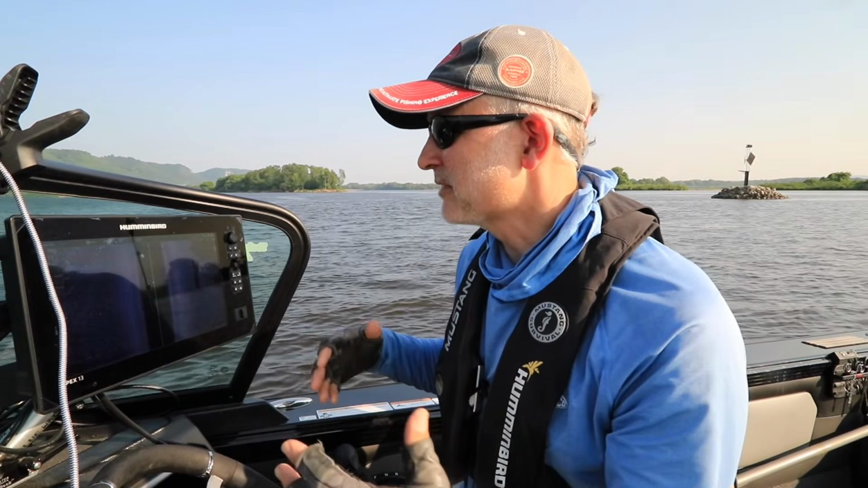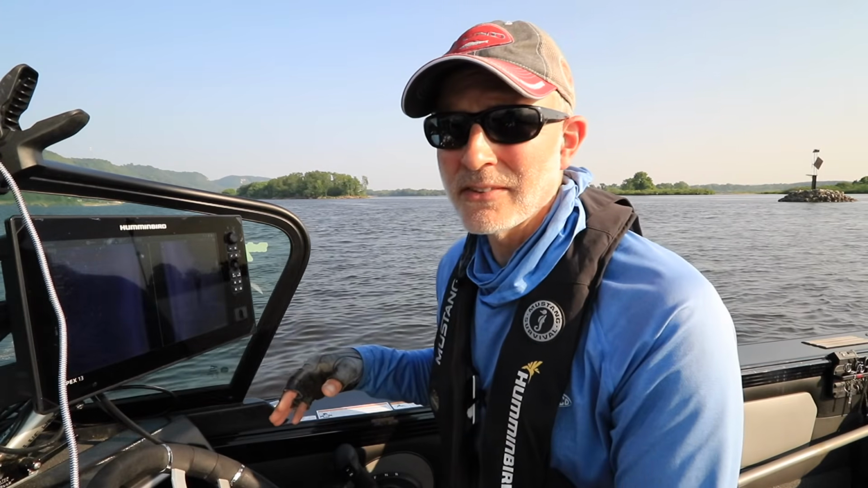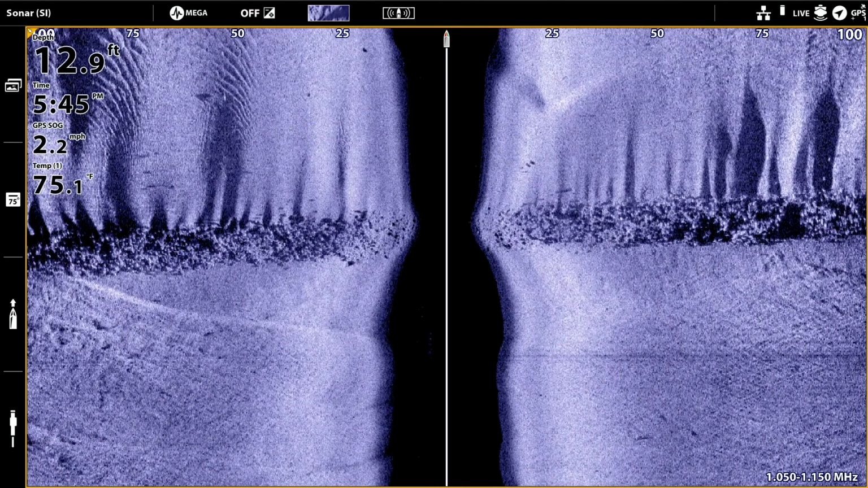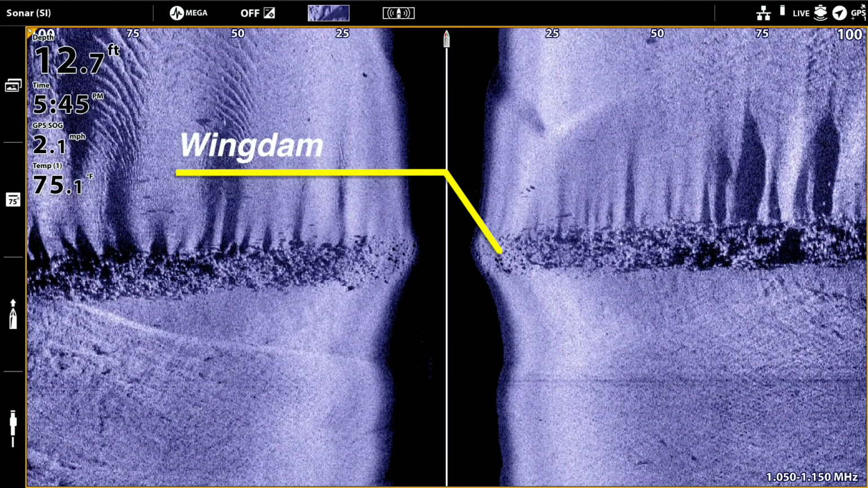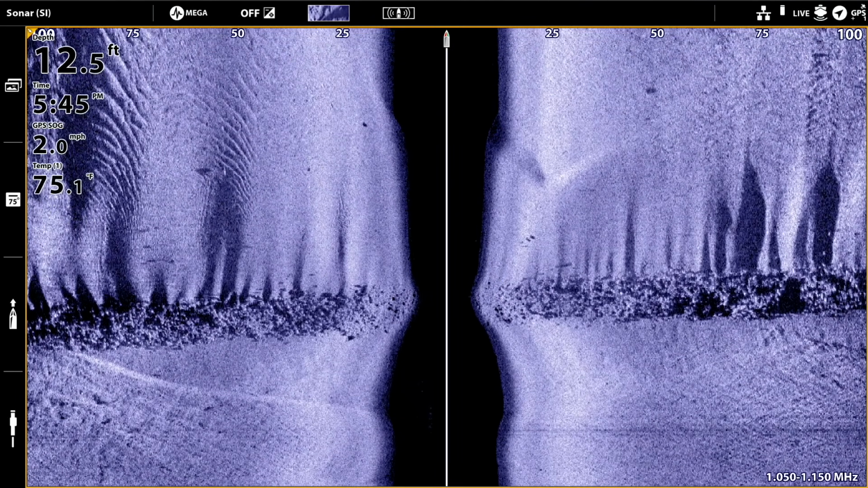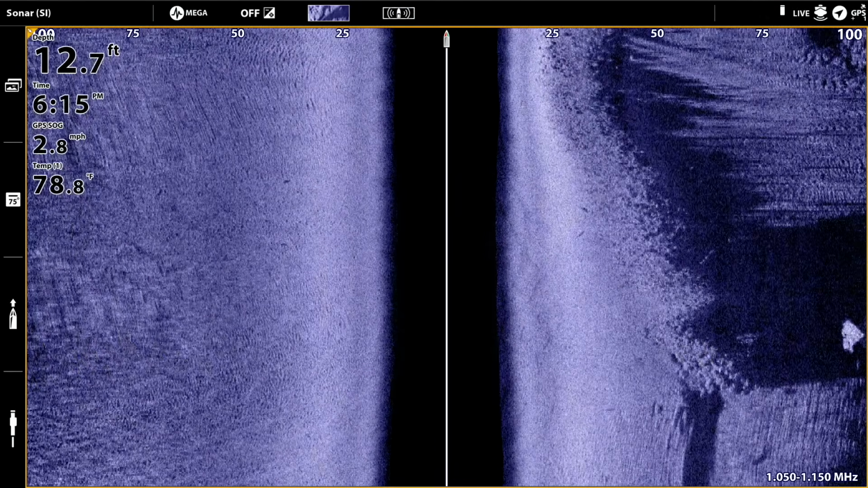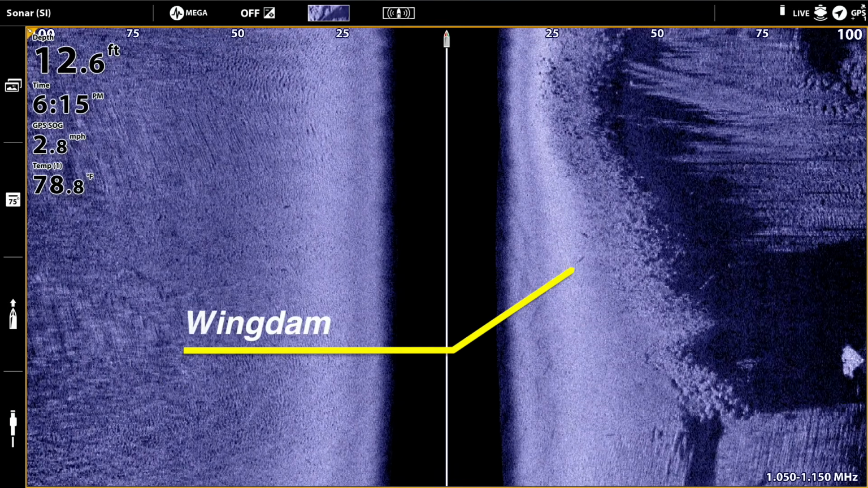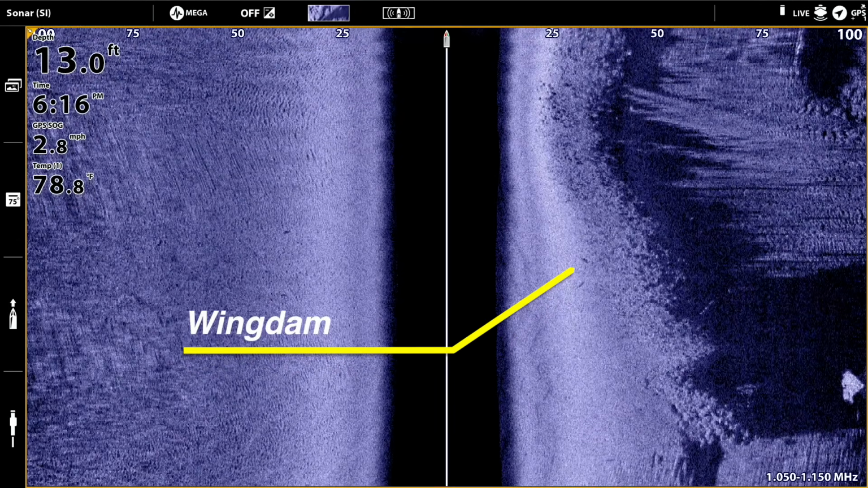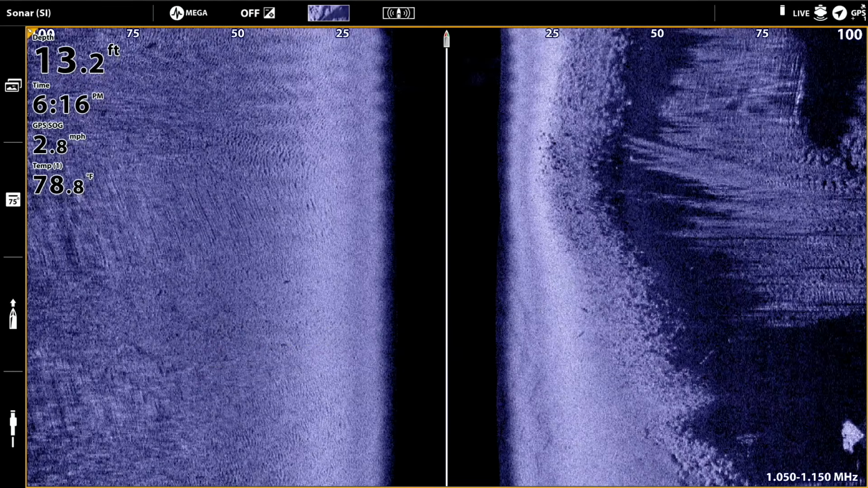Well, now that I've moved out here to the main channel, the biggest difference when it comes to my side imaging settings is that out here, I'm going to reduce my sensitivity. Right out here in the main channel, everything is hard. The bottom is hard packed sand. I'm going to spend my time looking at wing dams and rock piles for fish. And since everything out here is hard, I'm going to have to reduce my sensitivity to maintain some level of detail around all those hard items.